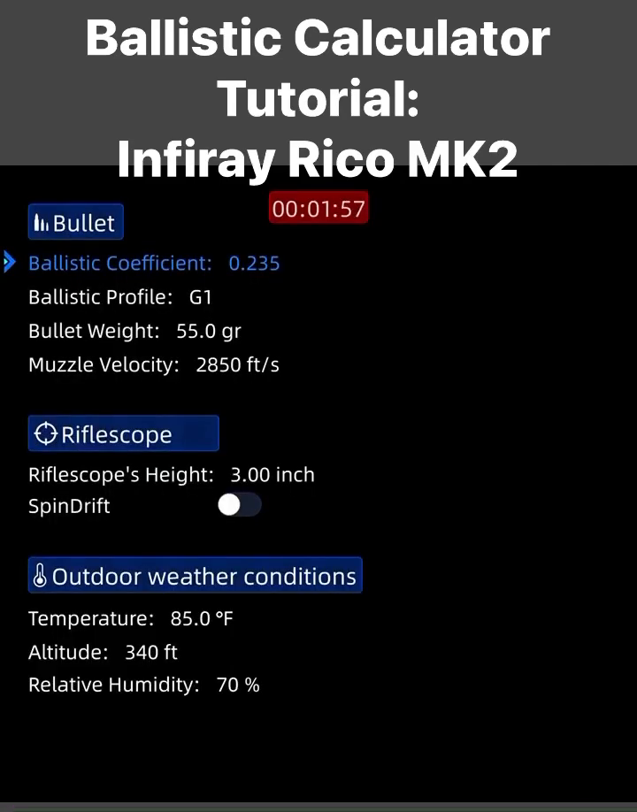We'll just take a quick glance at mine. I've got my ballistic coefficient set in. The profile for G1, the bullet weight for the 55 grain soft point I'm running, my rough muzzle velocity average. You can do this with a chronograph. And we've got our rifle scope height, and just basically measure that from the center line of the scope to the center line of the bore of the rifle.